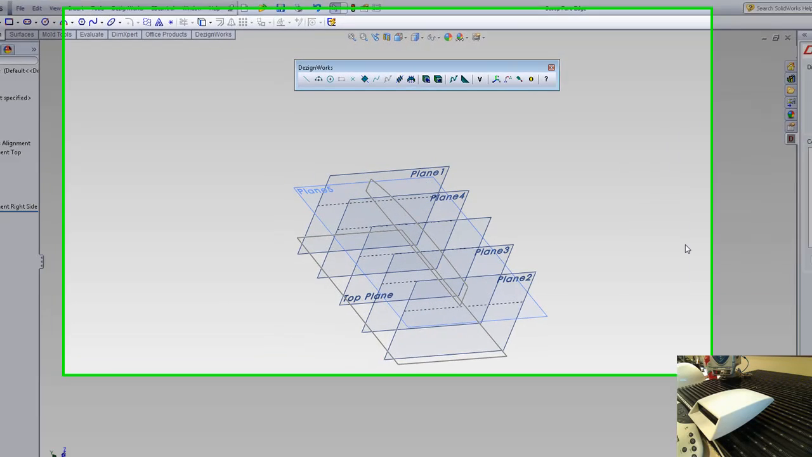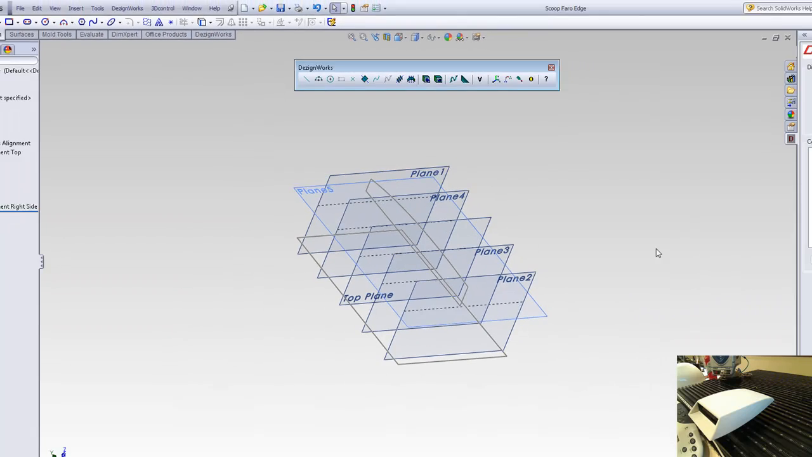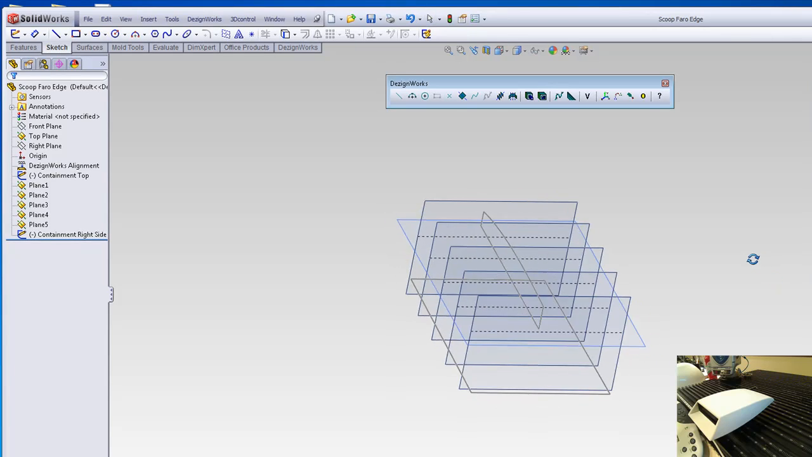In this process, the customer wanted to replicate this flimsy hood scoop, but one of the goals was they wanted very tight corners. We're going to show you how we can utilize the Faro Edge with the laser and use the SolidWorks tools to justify building that model.